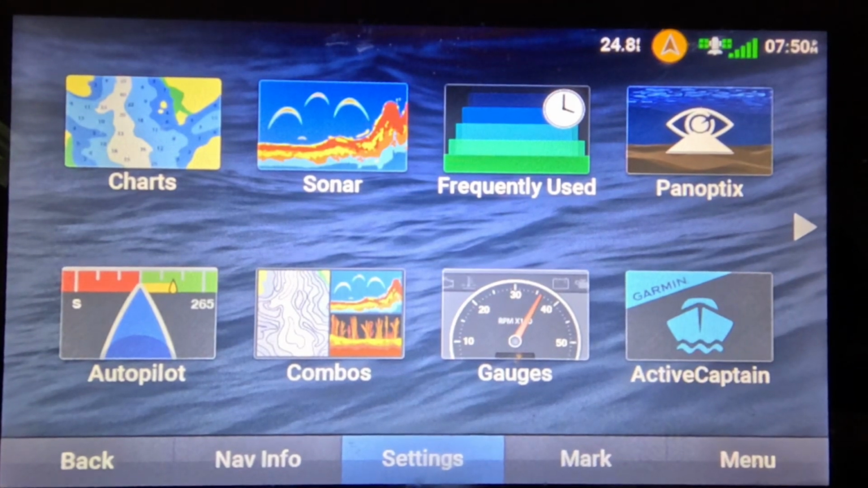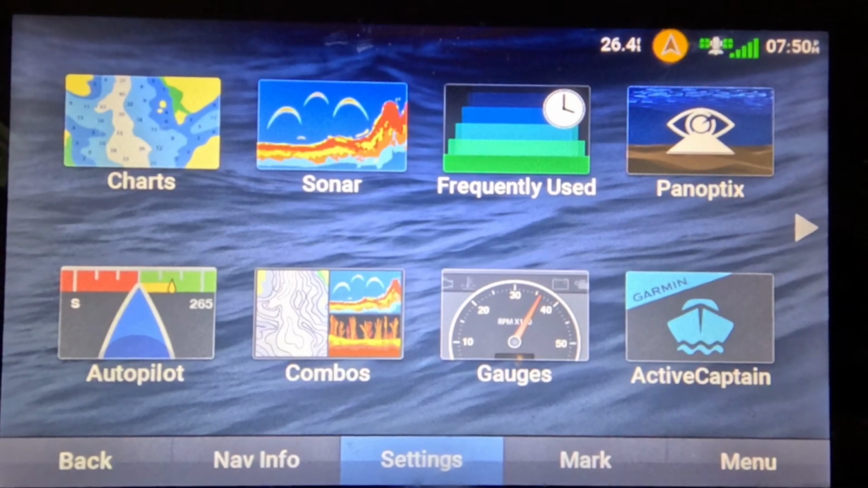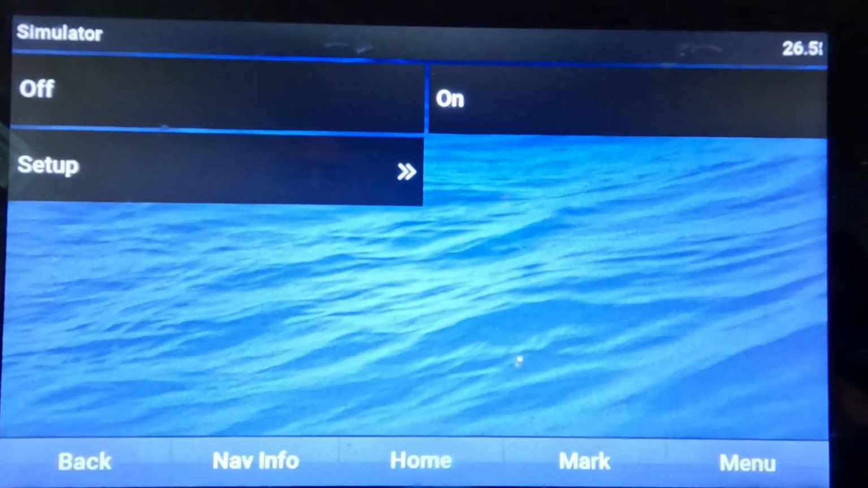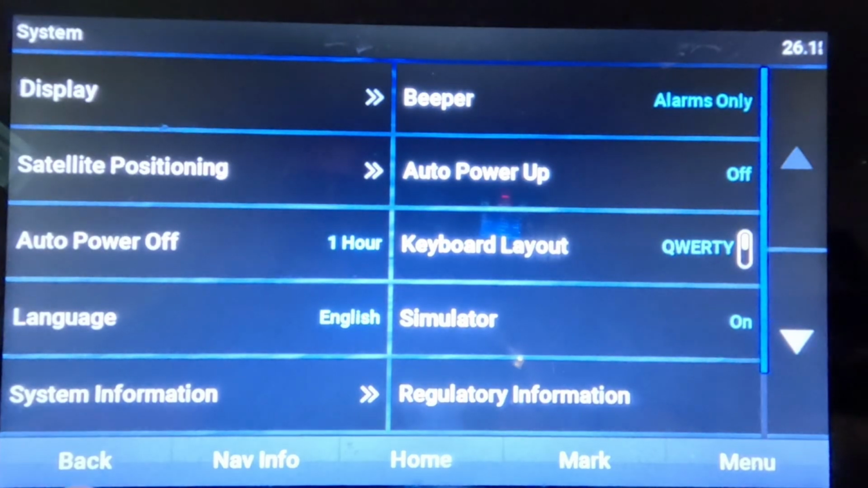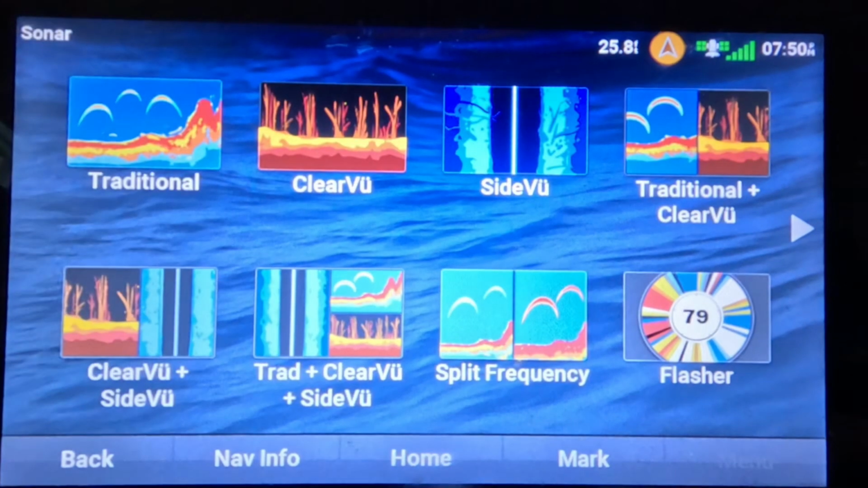I had a friend ask me the other day, how do I go in and play with the different settings within the unit while it's sitting here on the bench and I'm not out on the boat? I can actually go into settings, go into system, go into simulator mode, and turn on the simulator. That allows me to demonstrate the side view or the downscan while we're off the water.